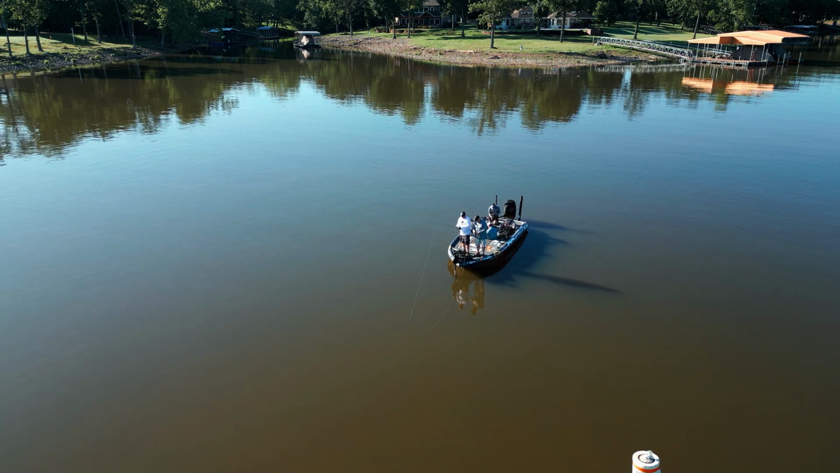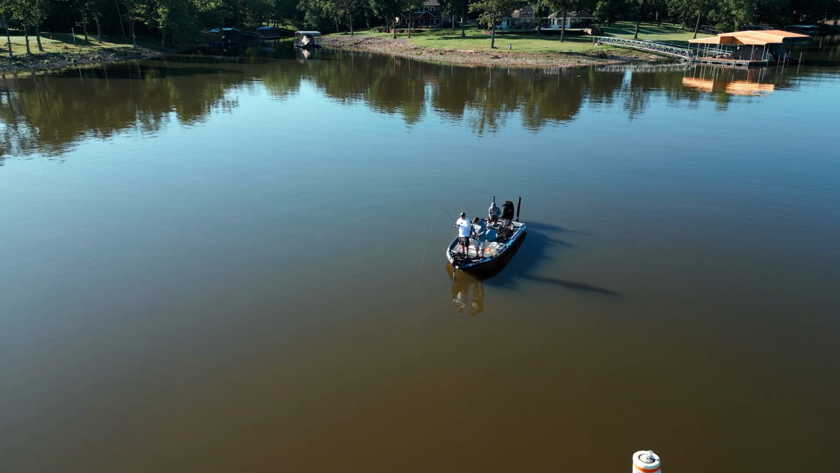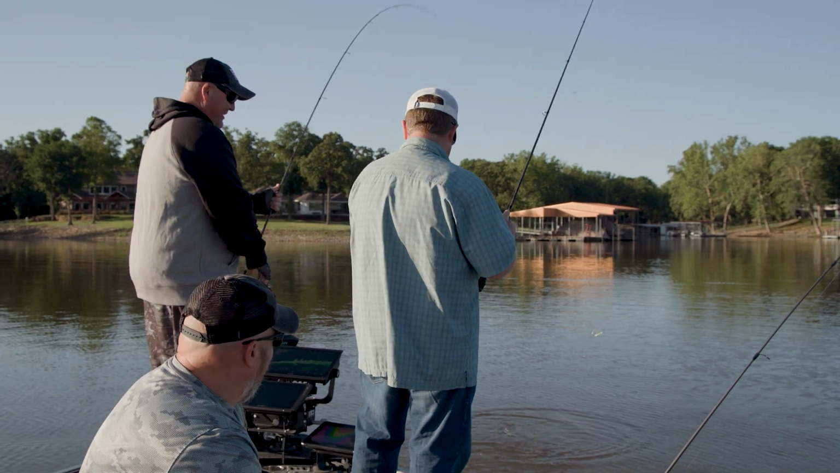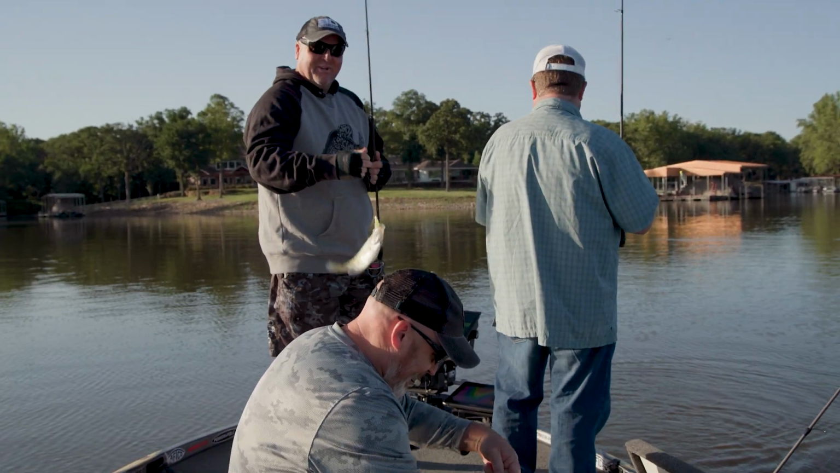You're gonna hit it. There you go, first one. Huh? God dang, Graf. Get your stuff together. You're already behind. You're down there putting on a bait.